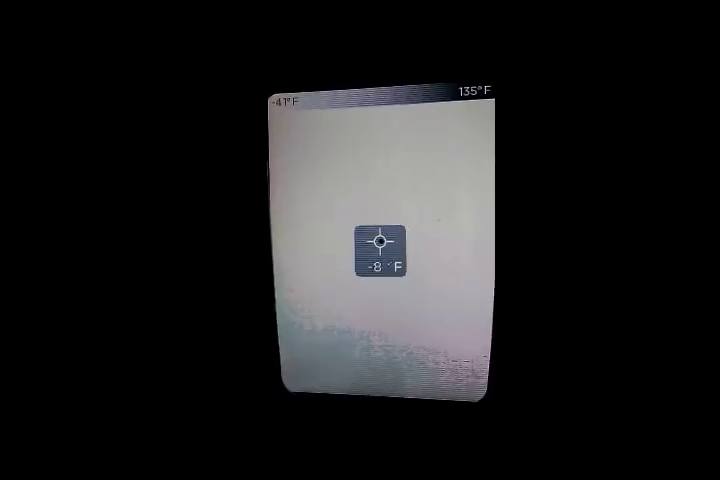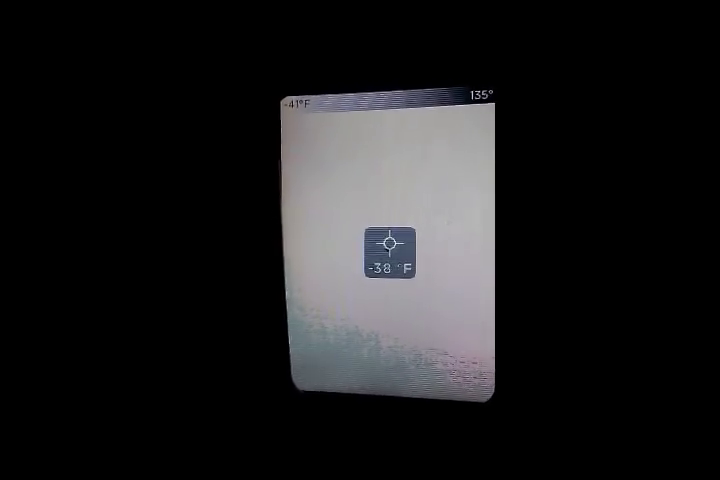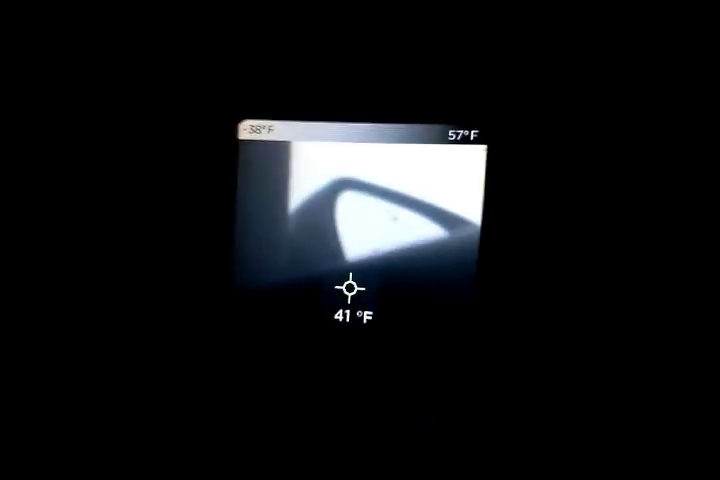When we get near the moon, it changes. 37 degrees, 10 degrees, -8, 23 degrees. And that should happen because we got 45 degrees. I'm sitting here in the car. Let's just have a quick look. There you can see the interior of the car is 32 degrees, 41 degrees, 32 degrees. So we're looking at the moon.